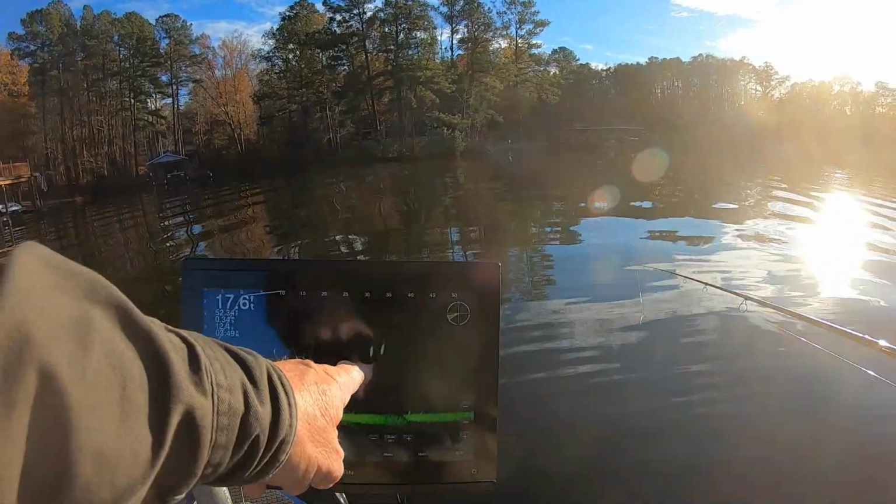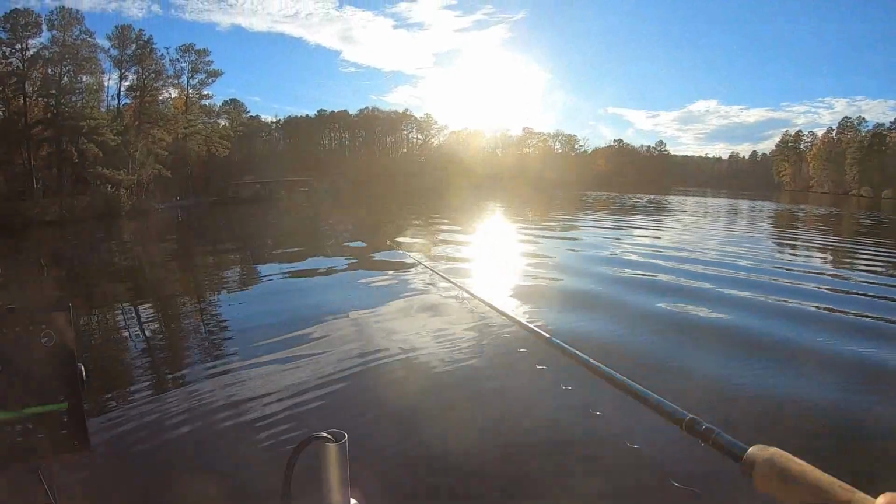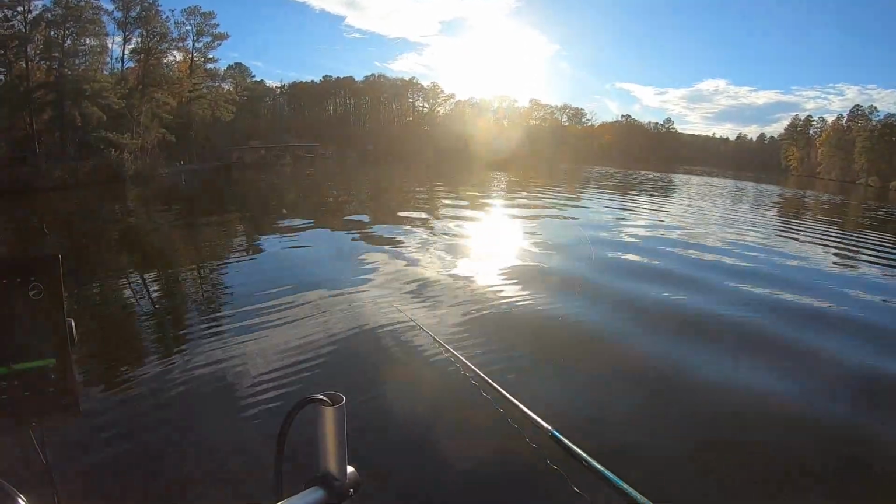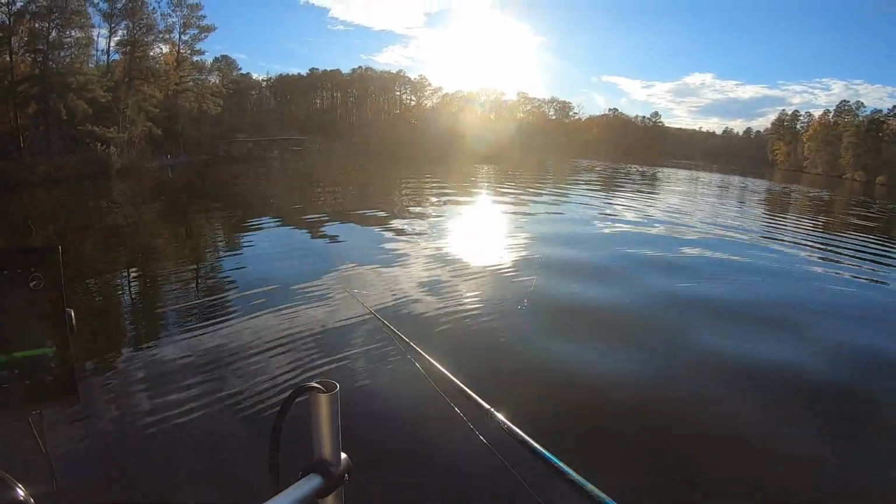Guys, I got two fish here at 8 feet deep. So I'm really having a tough time catching them today, the open water fish like that. They're just moving so much. So those right here are doing the same thing. They're coming at me now.